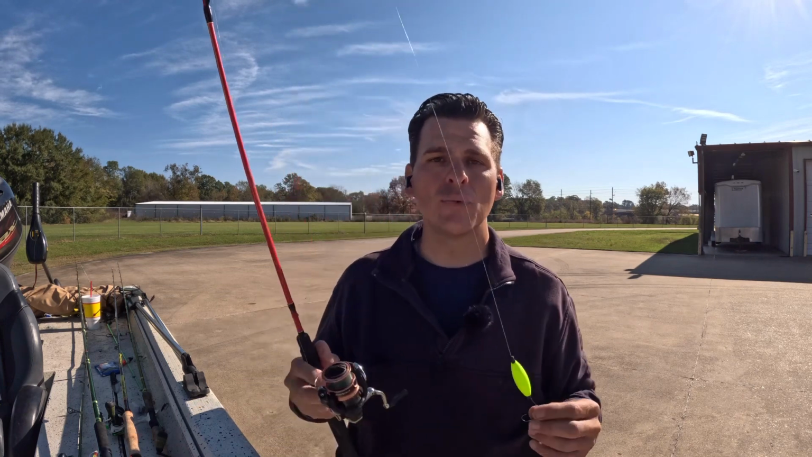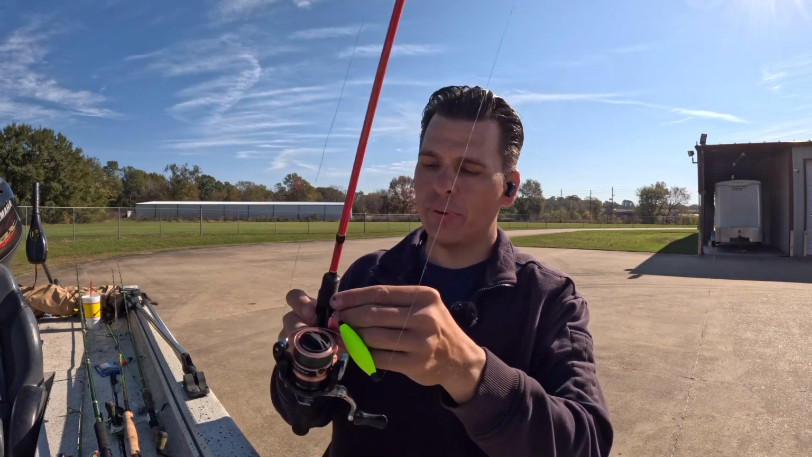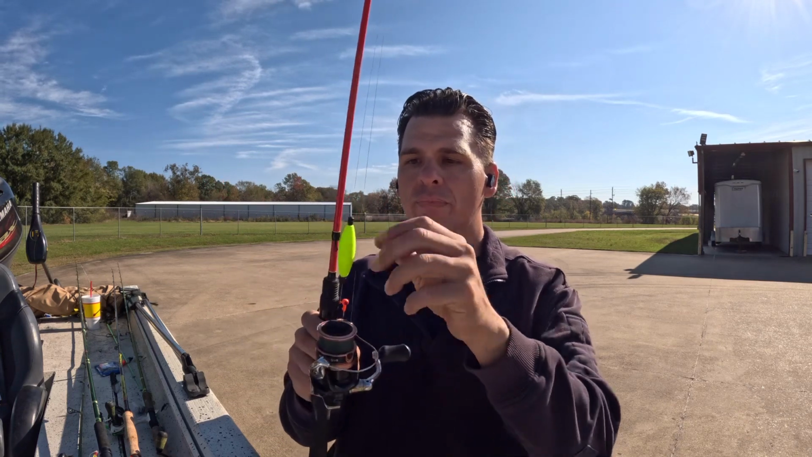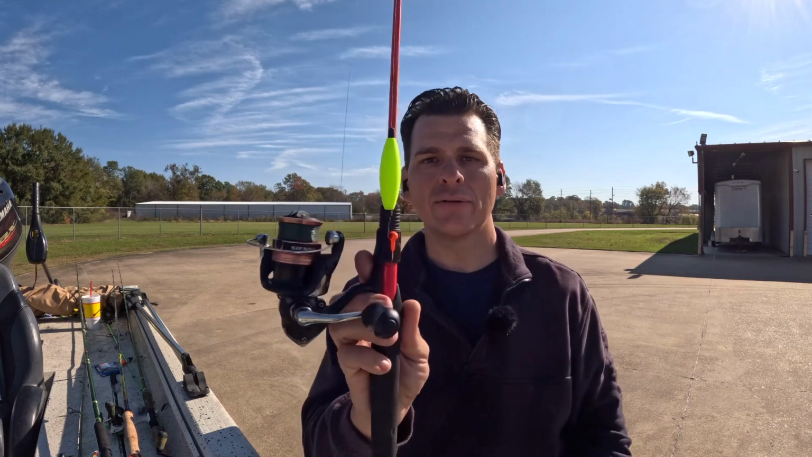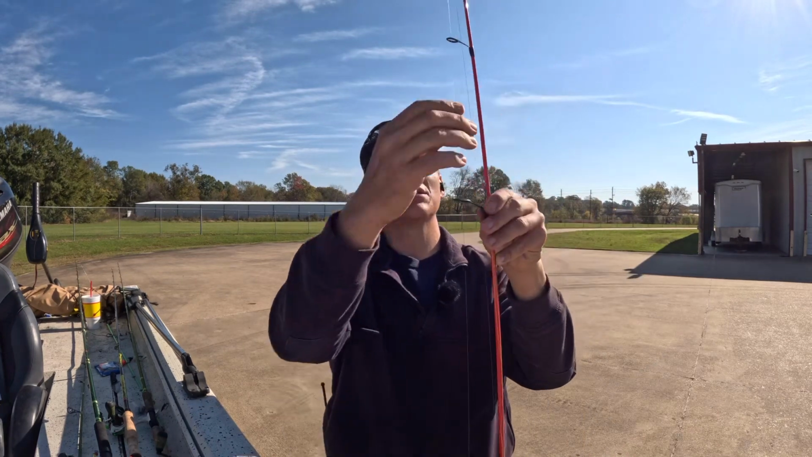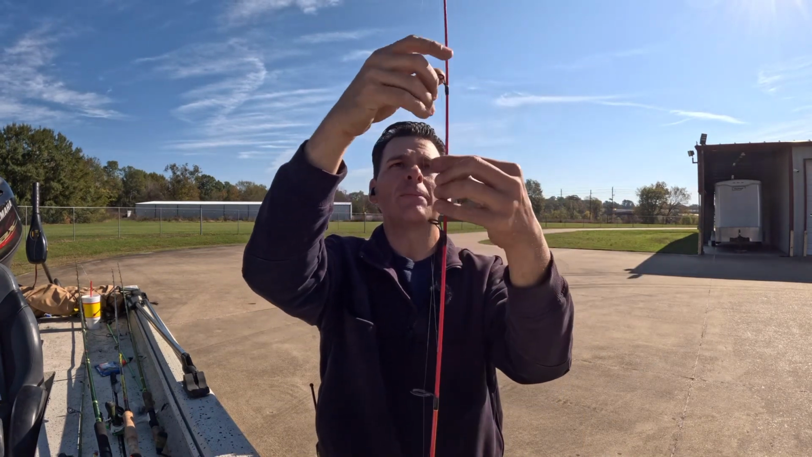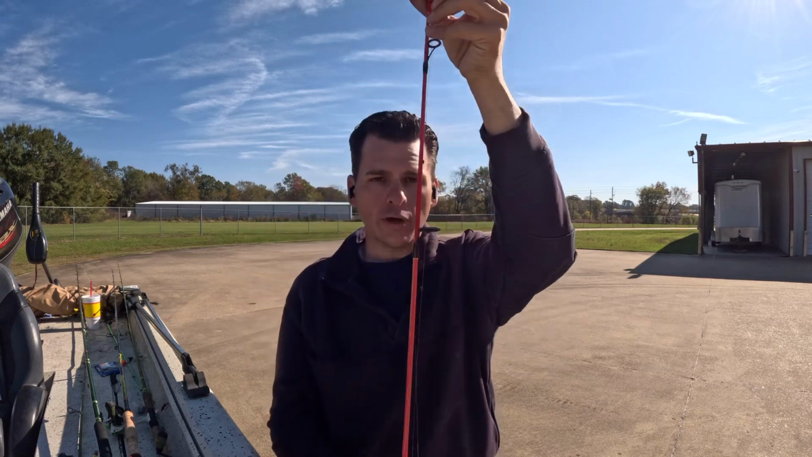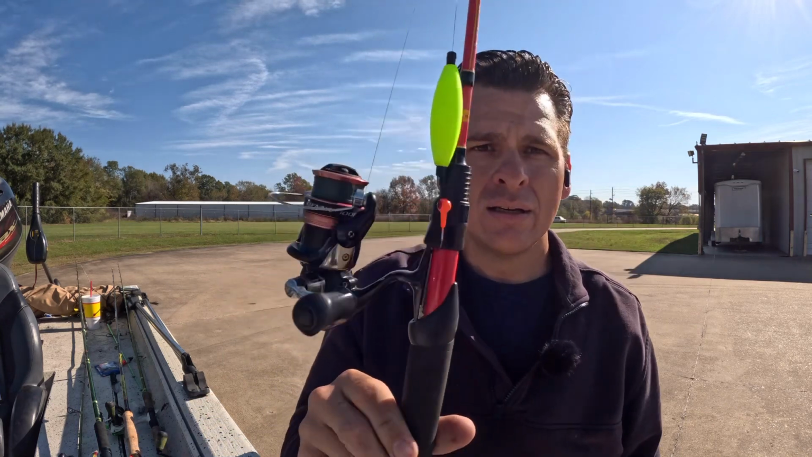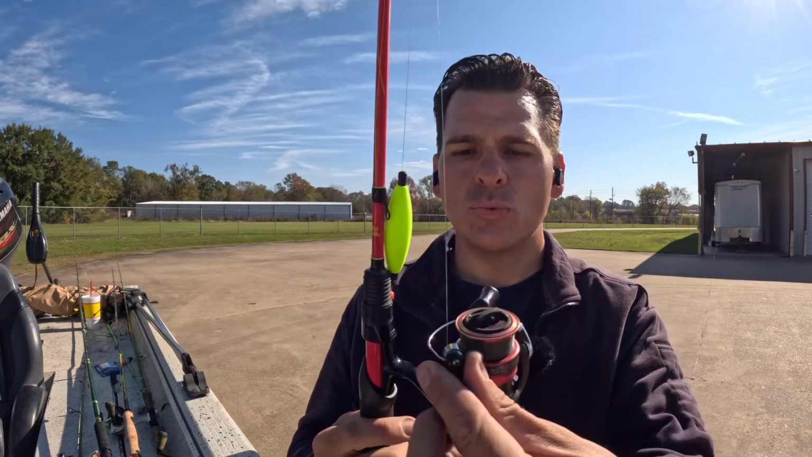Another reason I like this is I can tuck it away, and it's very, very low profile. I'll put it in the seat just like the rest of them. This is going to sit right down here, just like that. And then I'm going to twist this up. It's going to keep a very low profile. I don't have to worry about my rods tangling up with each other, and it's ready to go right there.